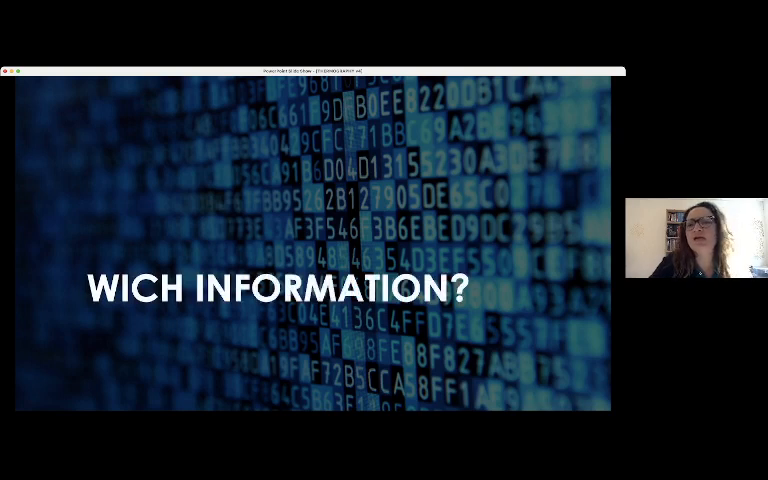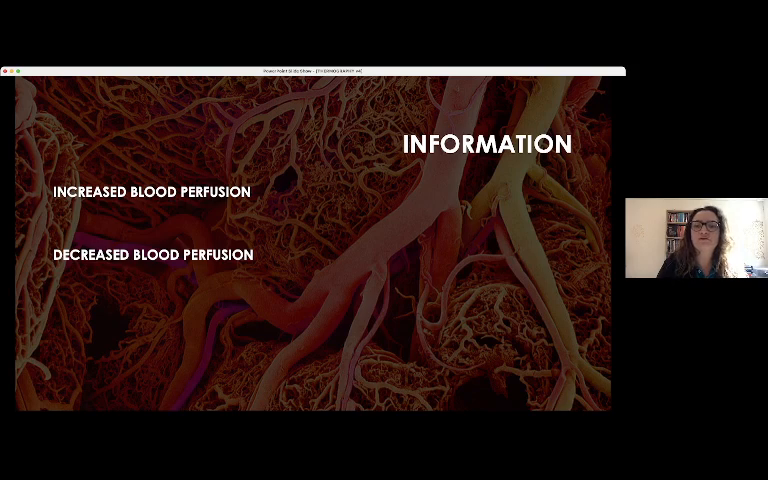So, which kind of information can we have from these images? Firstly, and mainly, we can have information about increased blood perfusion and about decreased blood perfusion.